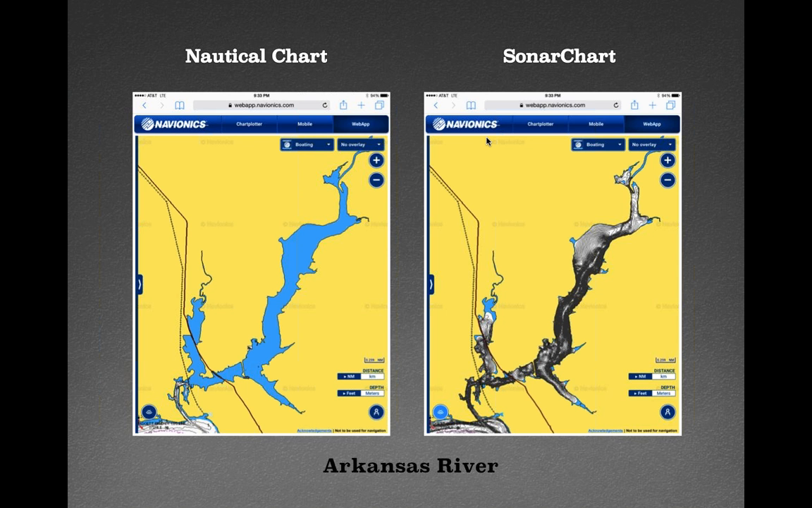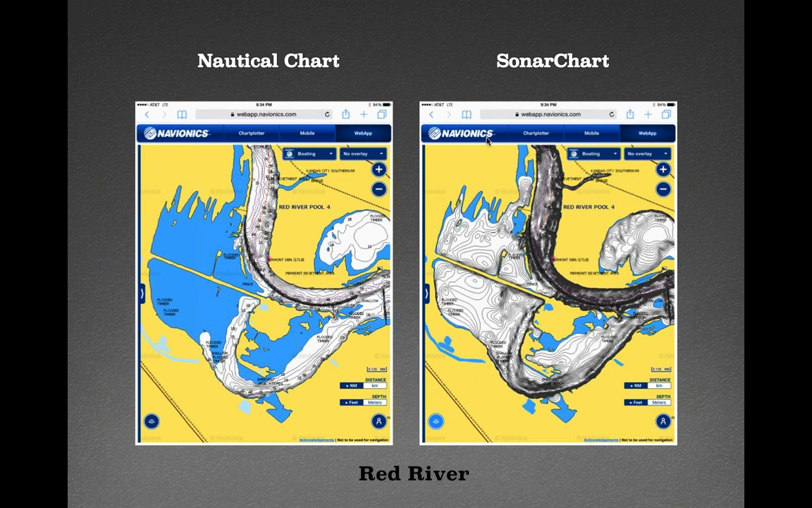But having mapping for these backwaters is hugely important when it comes to fishing, and it lets you know where some of the deep water is. And now Navionics has sonar charts. Sonar charts is awesome. It's user contributed data. And now you're starting to see a whole bunch of mapping come from some major river systems in their backwaters, areas that we never had before.